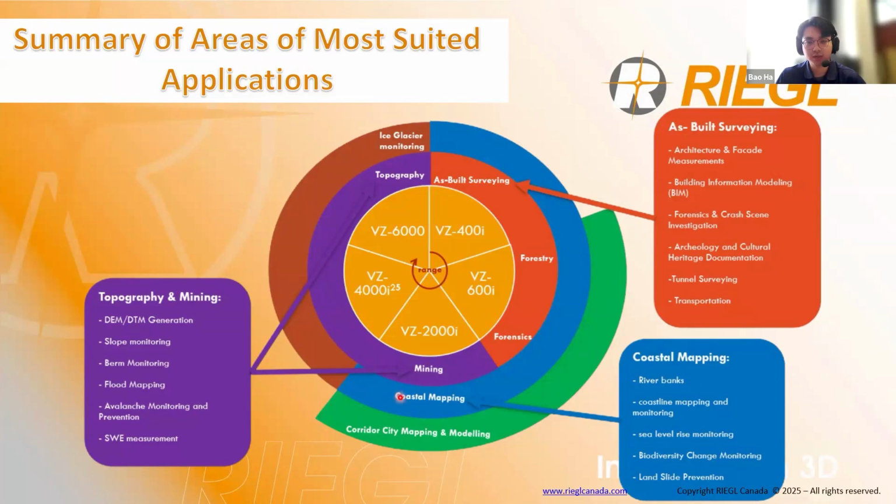Then we've got the coastal mapping here in blue. We're mapping riverbanks, tracking sea level changes, monitoring sediment and biodiversity along the coast. The green is the city mapping, like large scale urban planning, remodeling transit lines, rail and road networks. So short to medium range lidars are good for these.